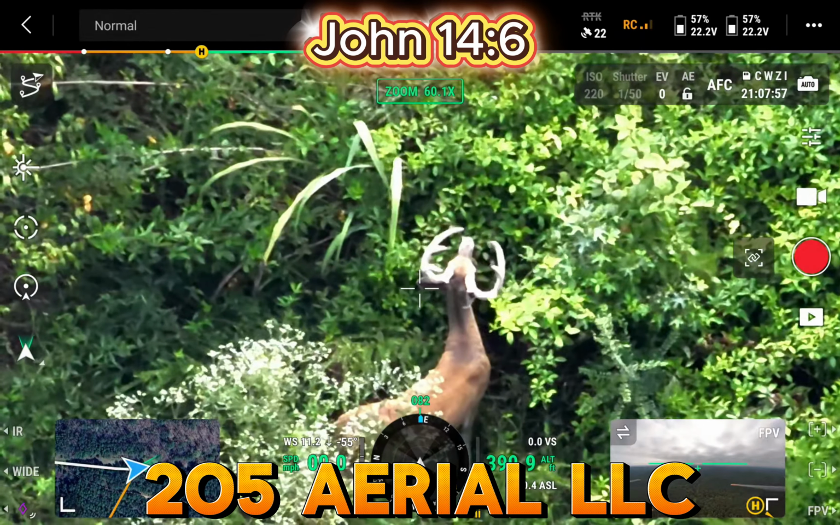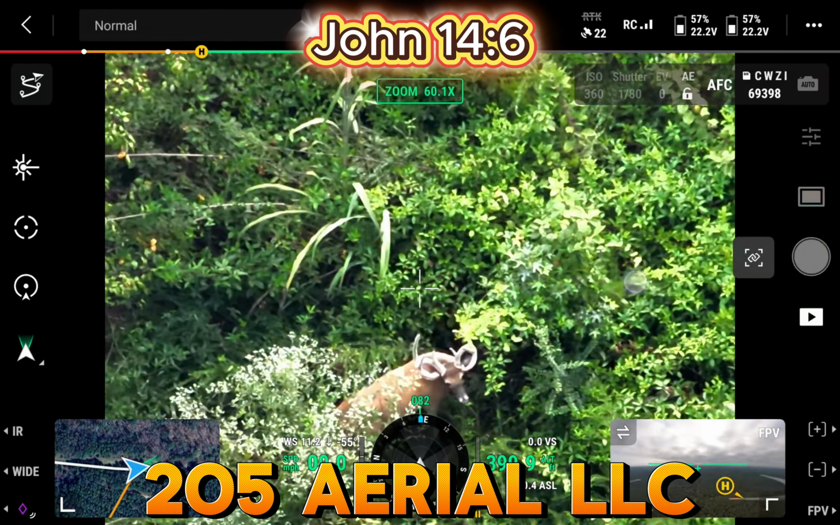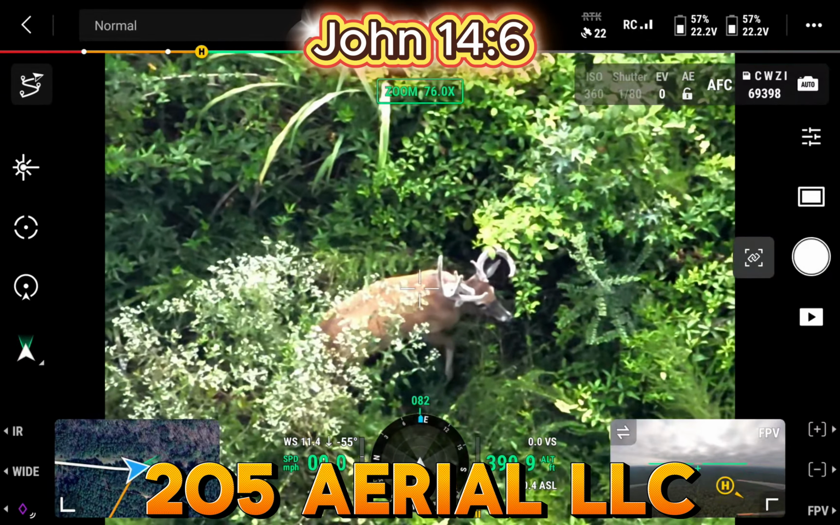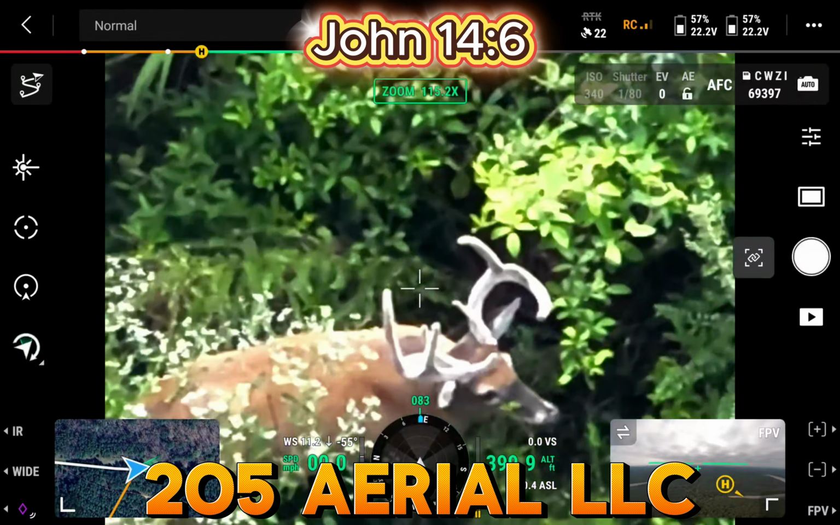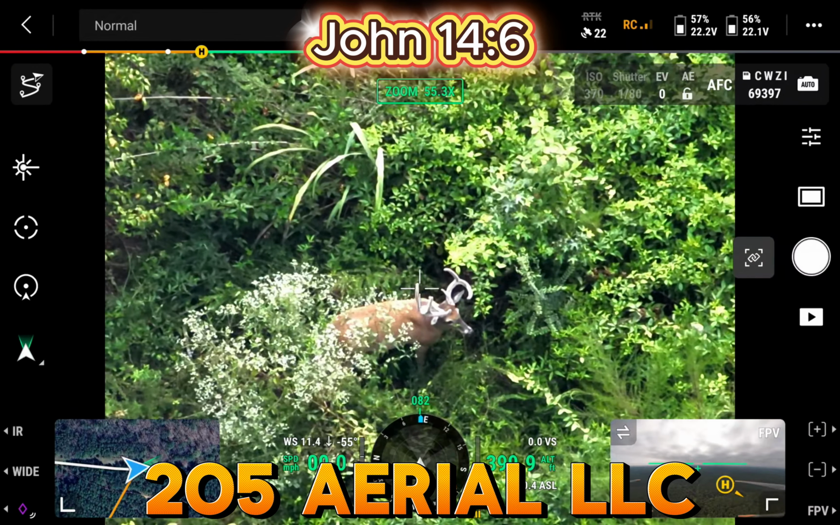Decent buck right there. Oh yeah, that's going to be a shooter, I'm pretty sure. Hey, here's that drone.